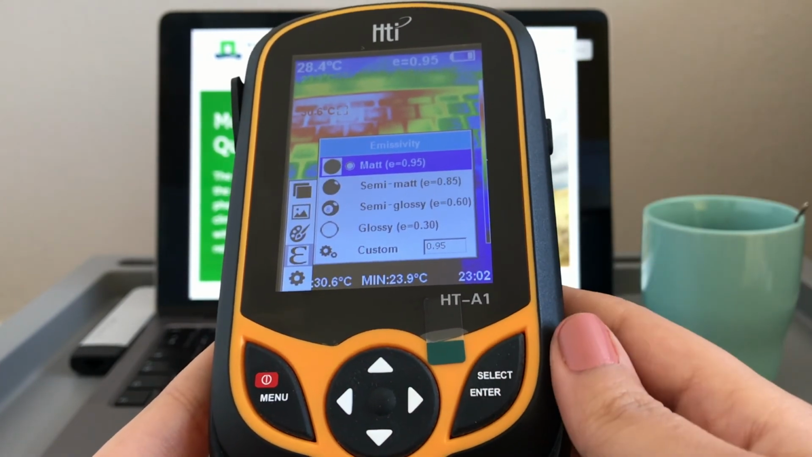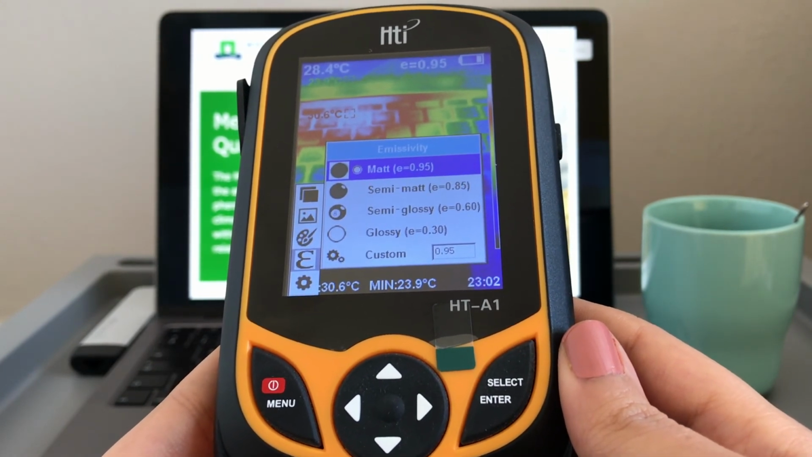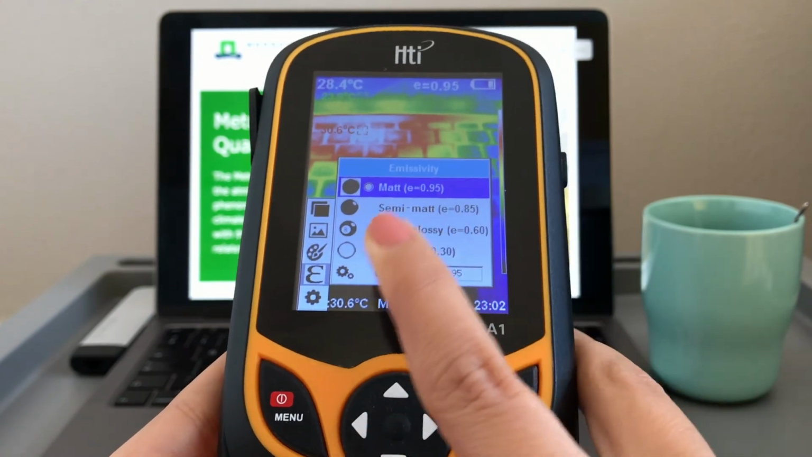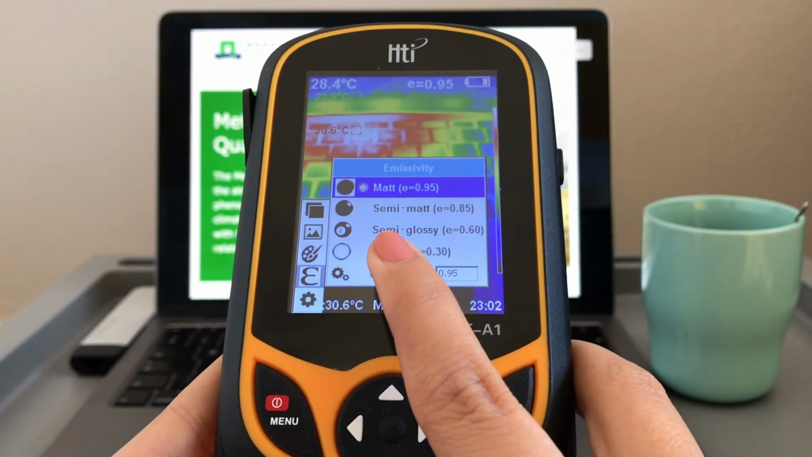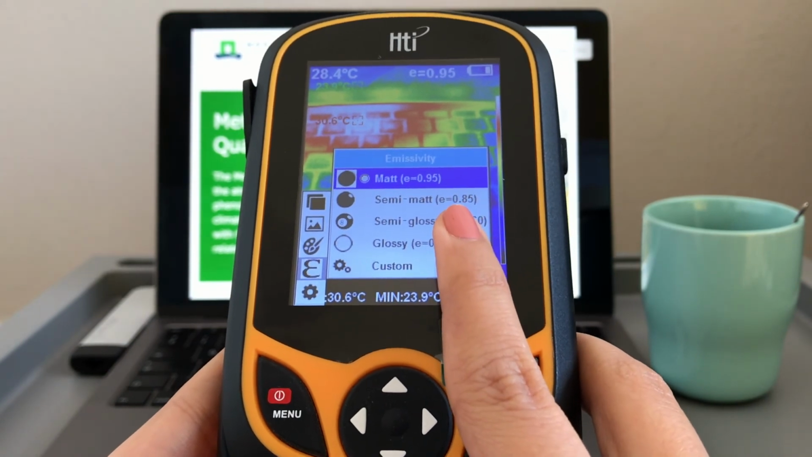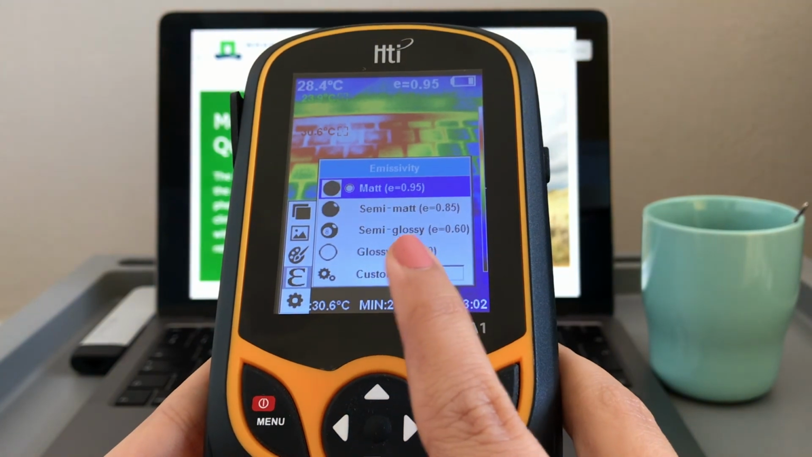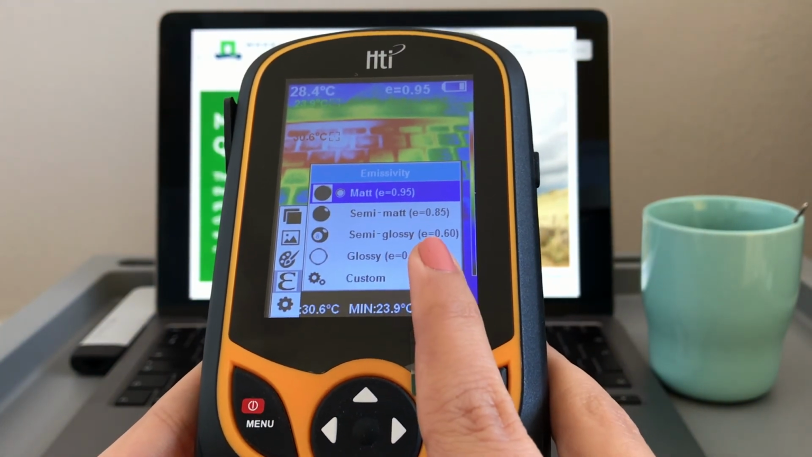Correct setting of the value of emissivity is very important to obtain the correct temperature. For example, for semi-matte objects that give out less energy, you can adjust it to 0.85. If you have a semi-glossy object, then you can set it to 0.6.